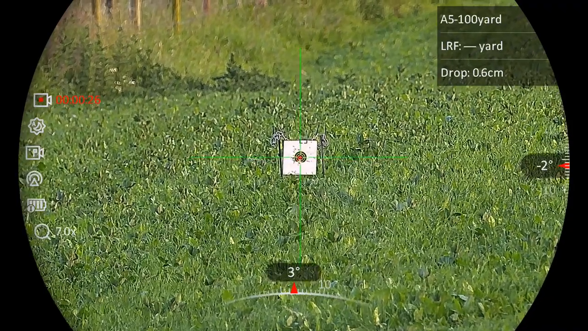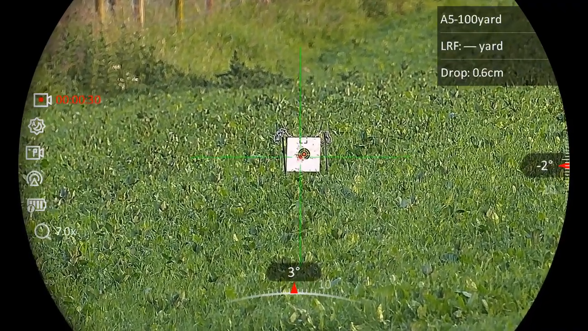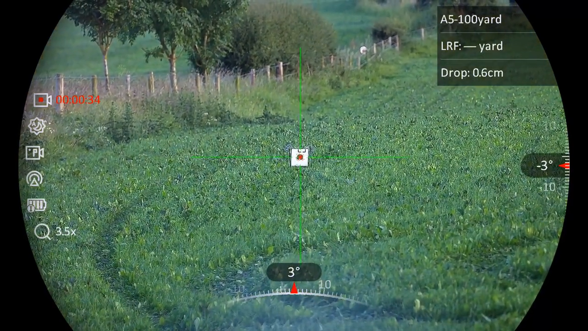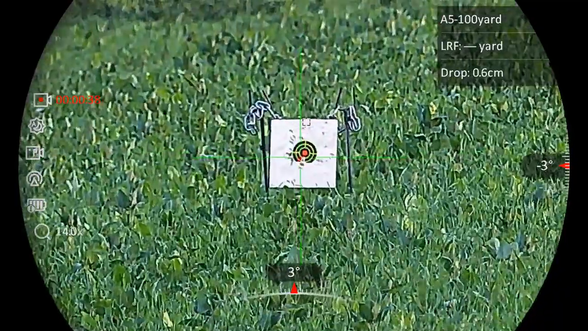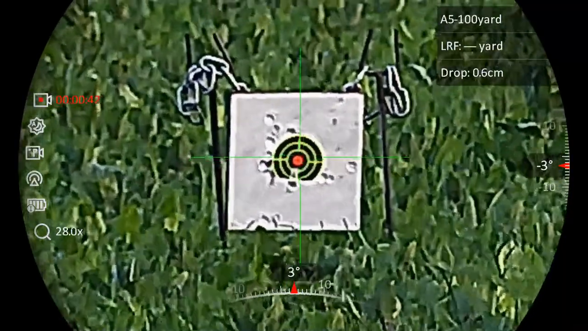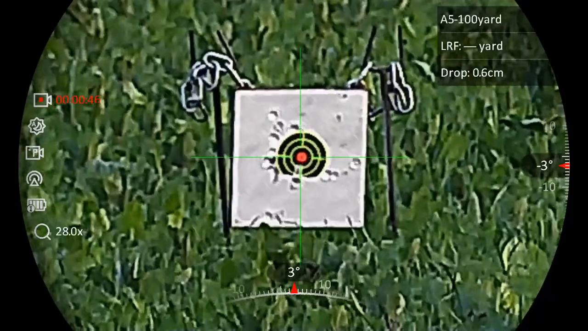This goes up in ones, but I've set it so it'll double now, so that's 3.5, your minimum base mag. Then it goes up to 7, then 14 mag, then 28, and that's as far as it'll go. But again, nice clear crisp image.